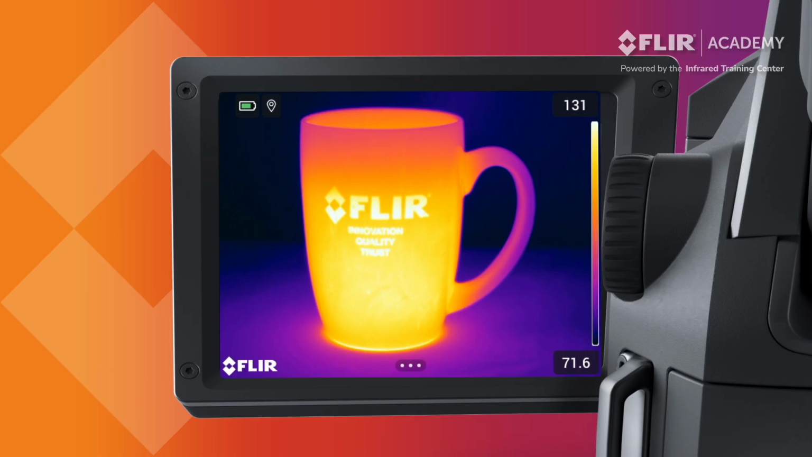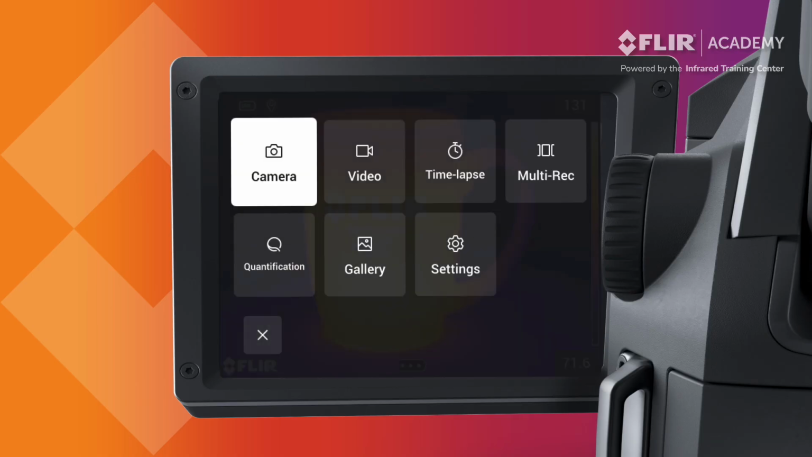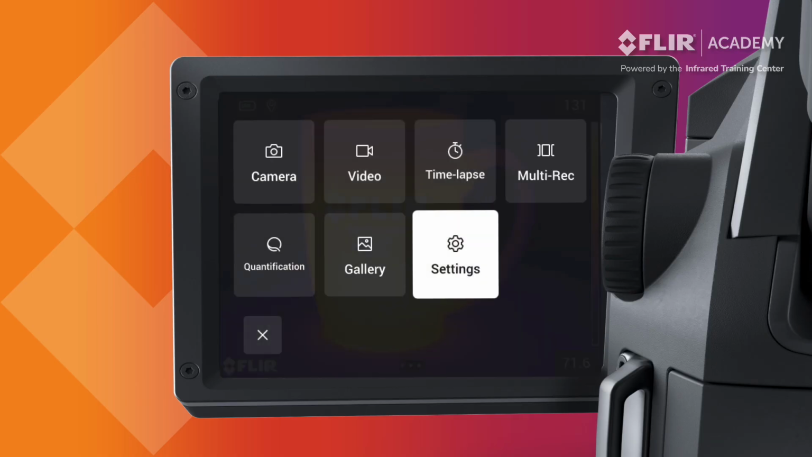Having the correct date and time entered into your camera is important for proper documentation and record keeping. These values are tied to each file when you save a thermal image or video and cannot be changed afterwards. To configure settings such as date and time, Wi-Fi, and more, navigate to the Settings menu using the mode wheel, the joystick, or the touchscreen.